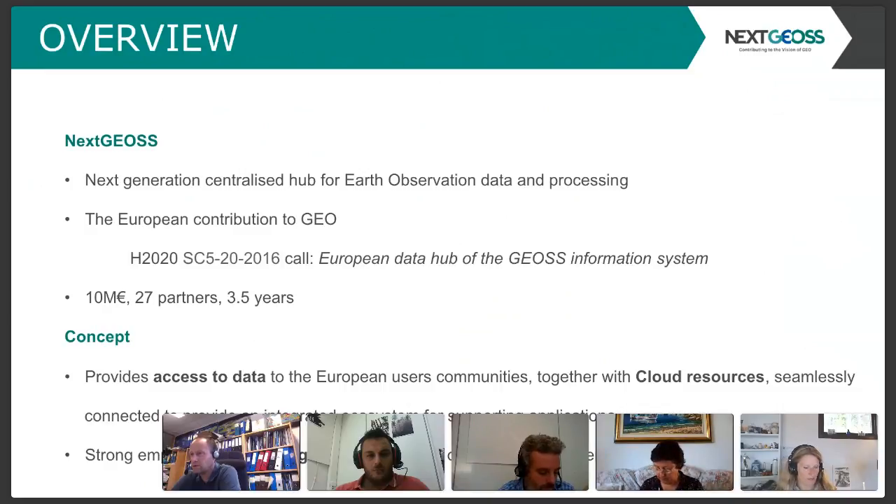So the NextGeos is a project part of the European Commission's H2020 calls. So it was in response to a call in 2016, and we're a total of a consortium of 27 partners that will pursue the goals of the project for 3.5 years with a total budget of 10 million. The concept is to provide access to data and cloud resources seamlessly so that the users can create their own geo-related applications based on Earth observation data.